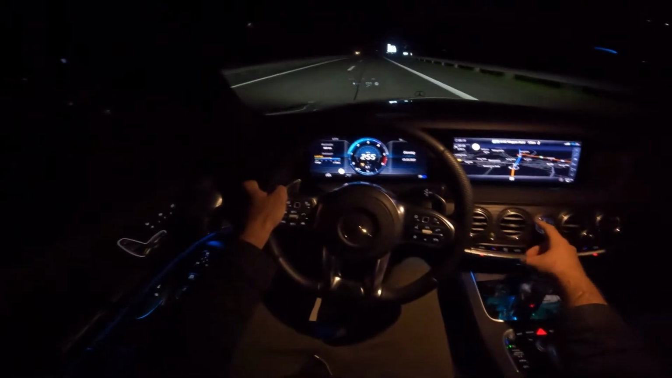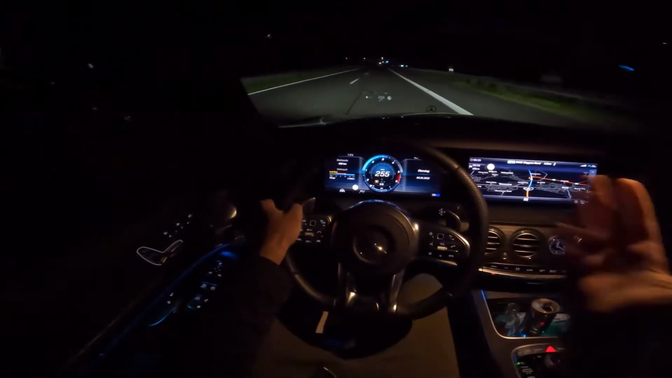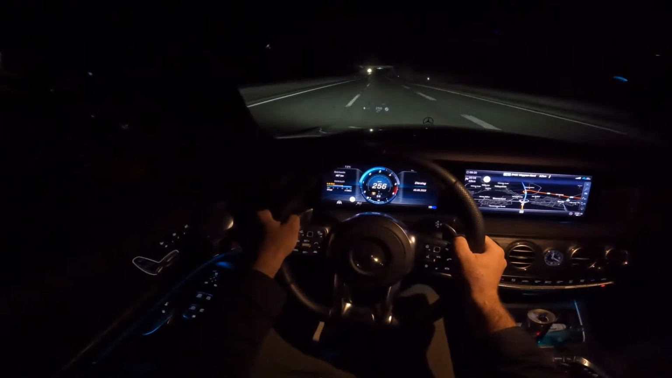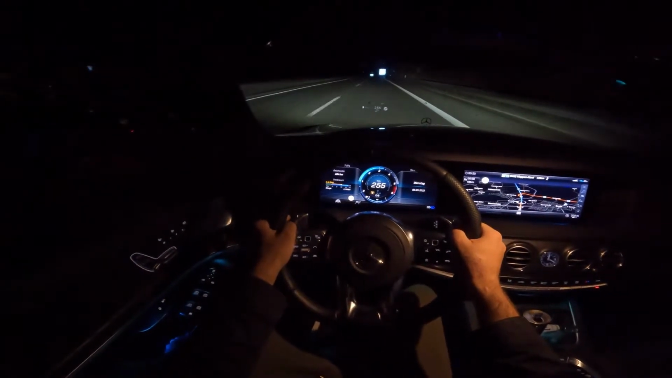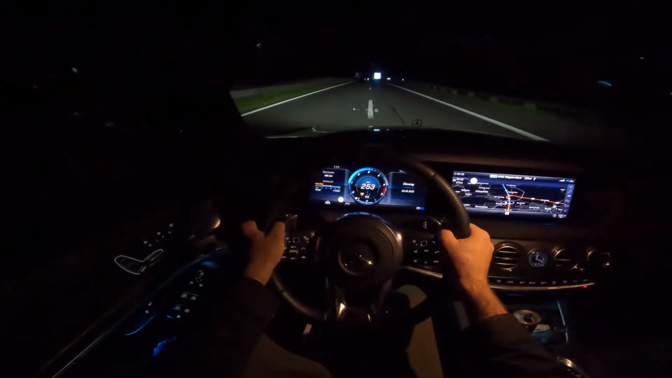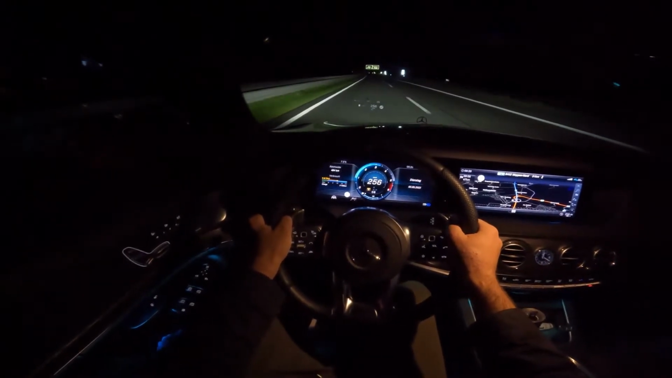We've got the beautiful wood trim here with the Mercedes clock. Currently at 255, car driving like it's absolutely nothing. I can talk to you with one hand off the wheel. This is the limiter, by the way. The car could go quicker, but it's limited to 250 GPS. So that's why the speedometer says something like 255, because it's 250 GPS.